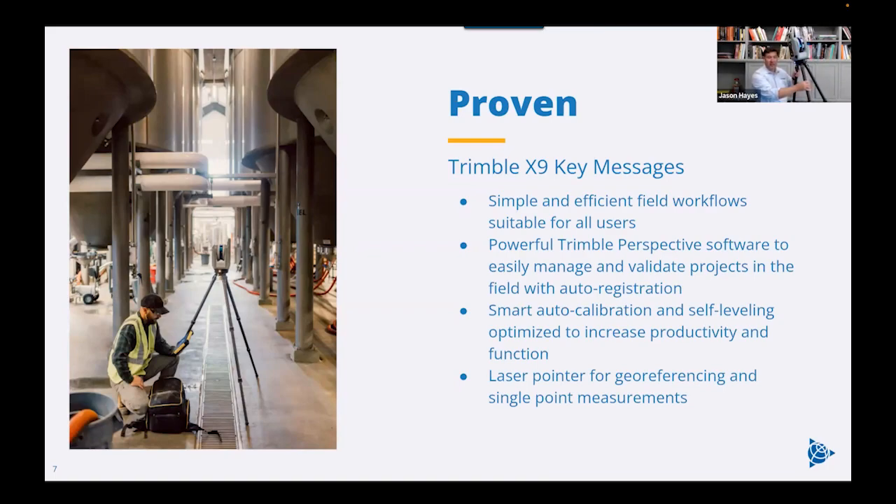So you can see I can tilt it here, and these lights will show up on here and let me know that it's out of the range of the auto leveling compensation. So as I move it back, the lights turn green. It lets me know that it's within that range. So it saves a lot of time when you're in the field. You're doing these setups, and you want to make sure that your data is nice and level.